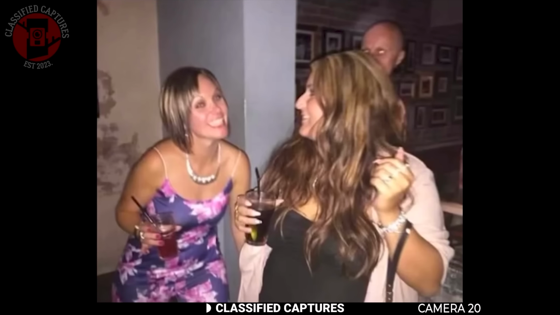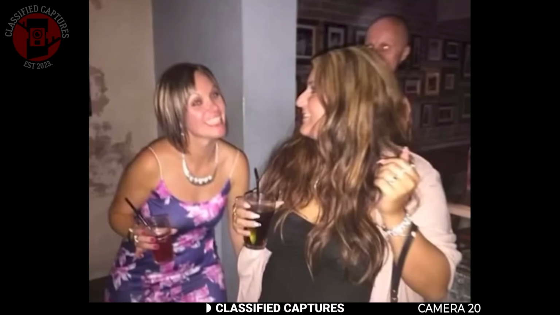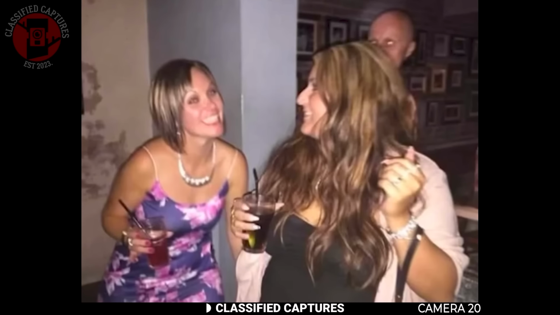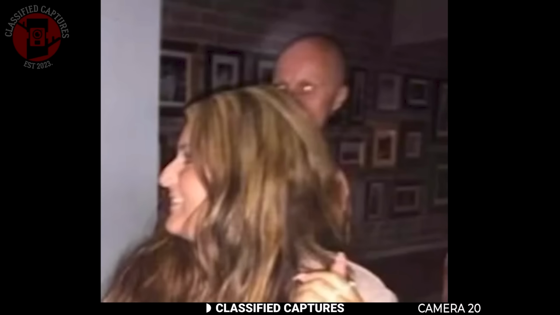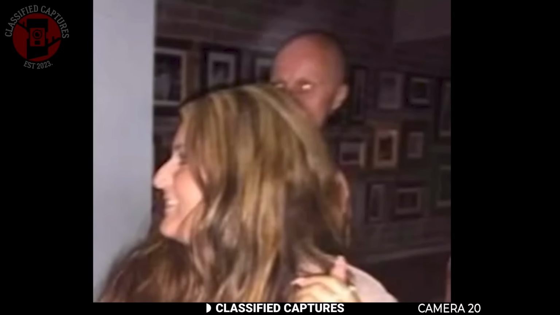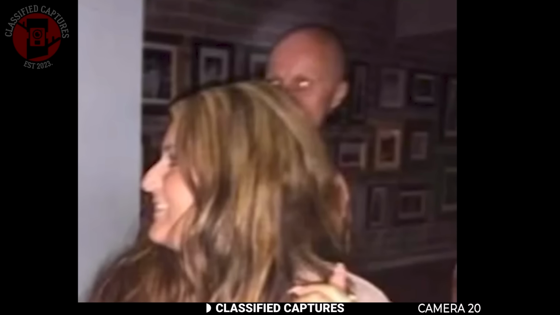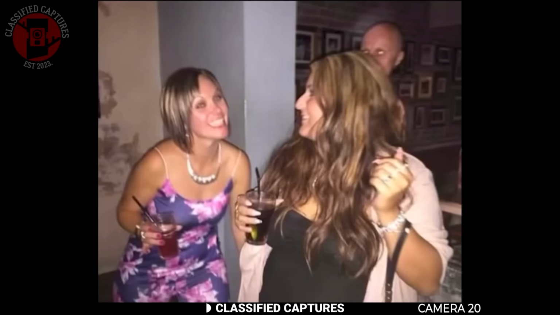The strange part is the head seems to be hanging in mid-air with no body attached. The women said there was no one standing behind them at the time, but they even made sure the background was clear before the shot was taken. Yet, when they looked at the photograph, the head was there. Now, looking closely, it doesn't resemble a trick of the light or a reflection. The head is in perfect focus alongside the two women. So what exactly are we looking at here?